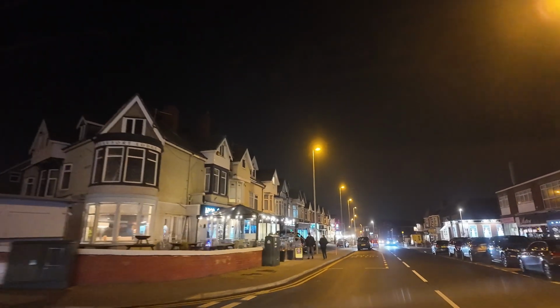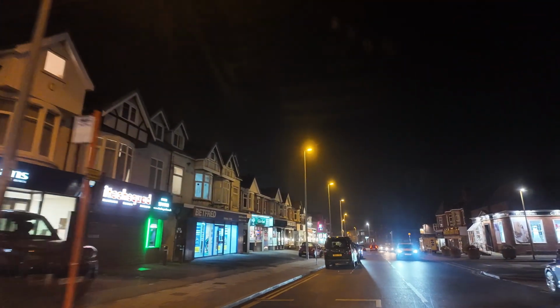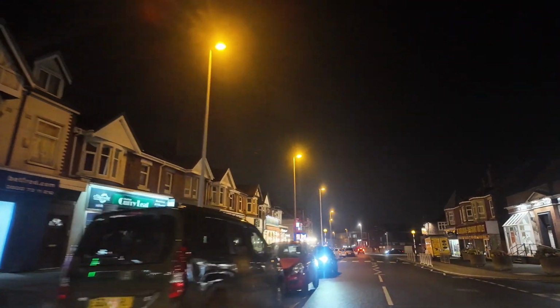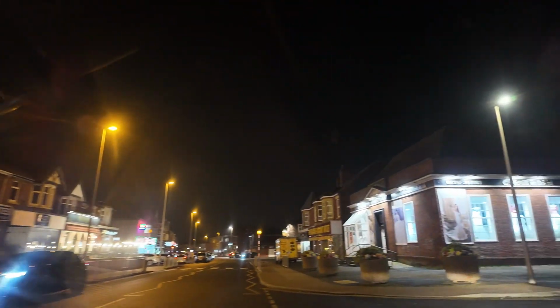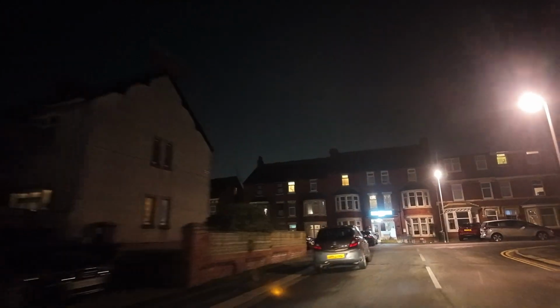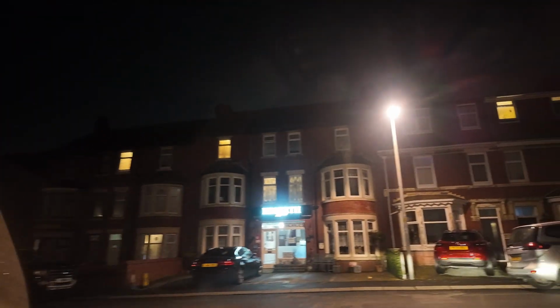Okay, I'm just going to turn here and go back on myself. So I'm on Red Bank Road at the moment. And then I'll go back onto the prom, and then I'll make my way down. By the time I get there, it'll be in time to pick Becky up.